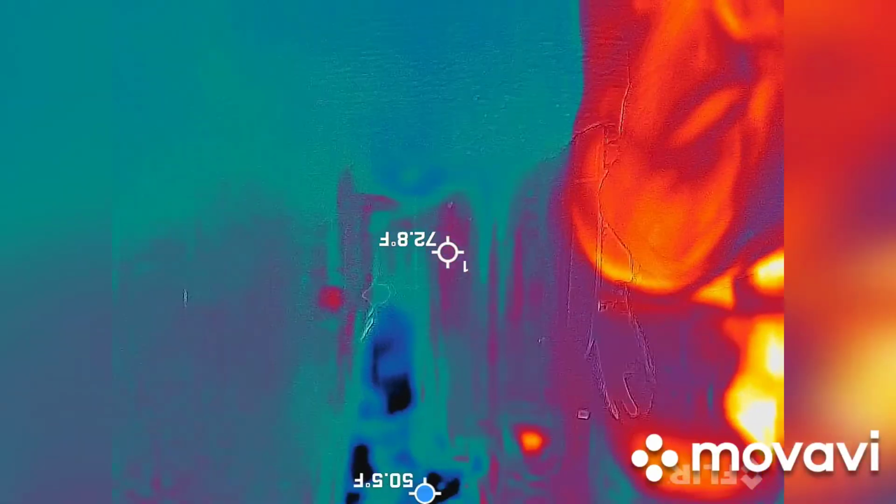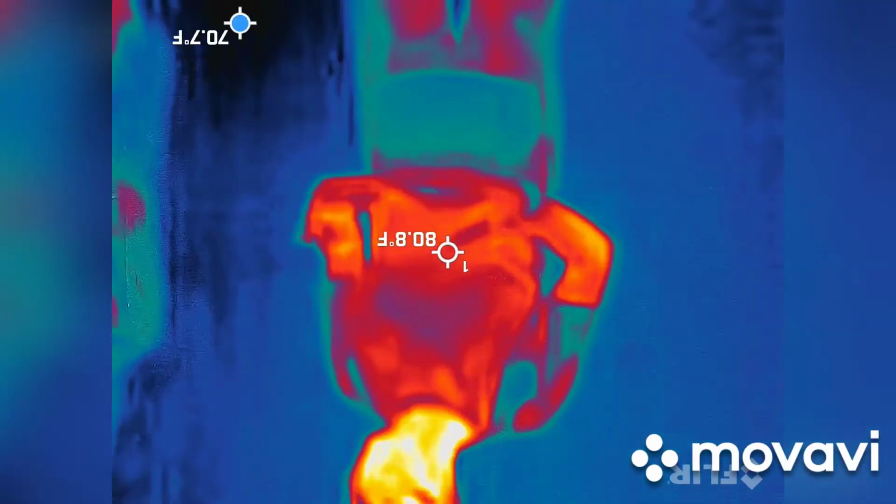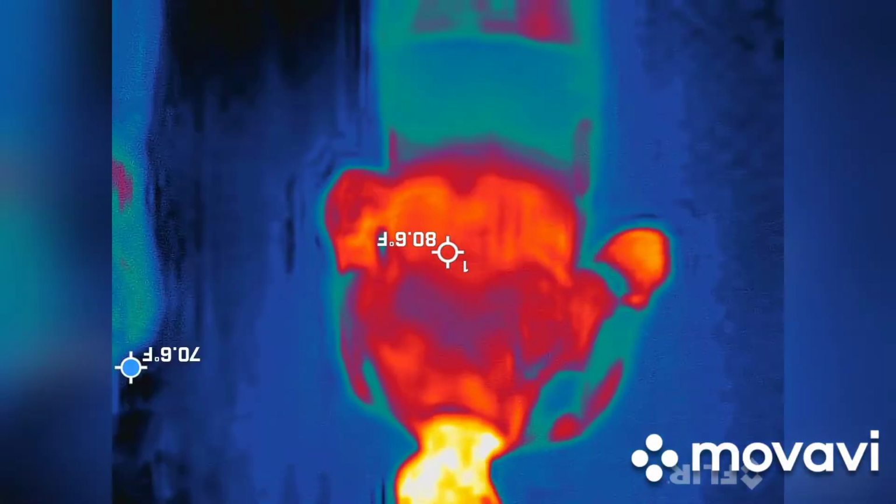If you watch any of the paranormal TV shows or know anything about the paranormal, you've heard the term limestone in the past. Limestone is said to stir up any kind of paranormal energy.